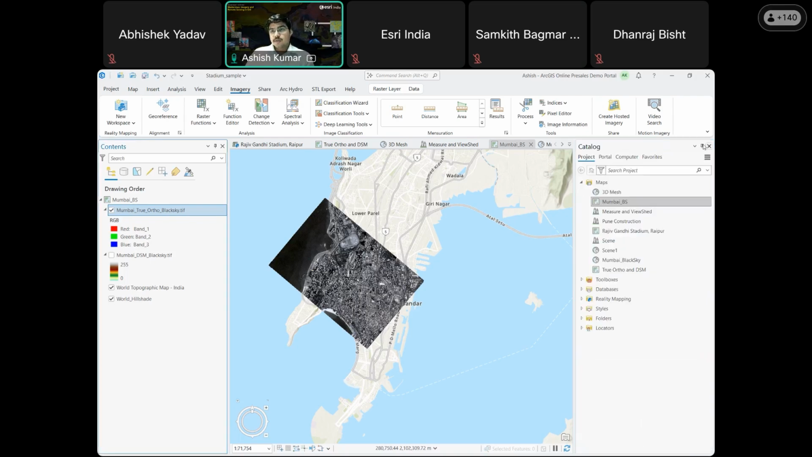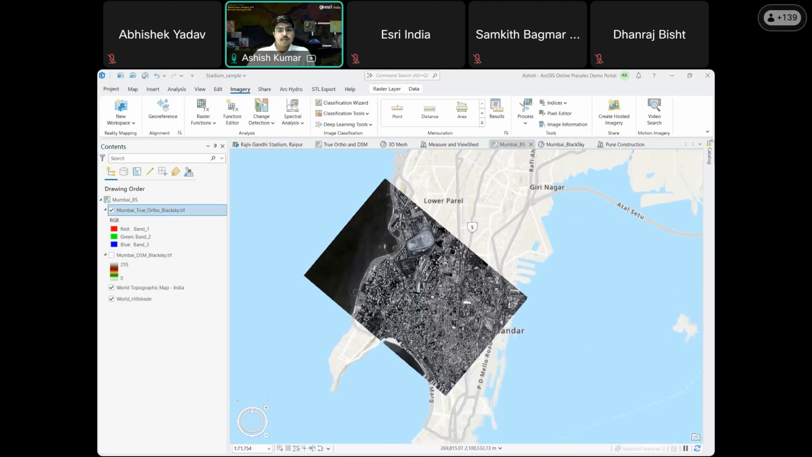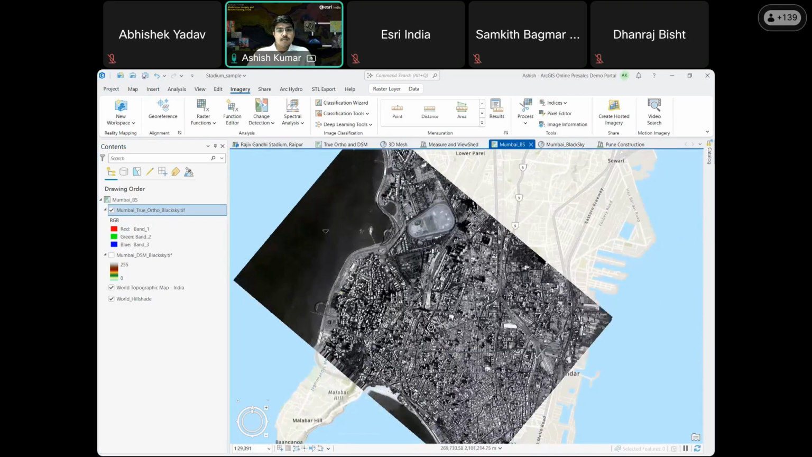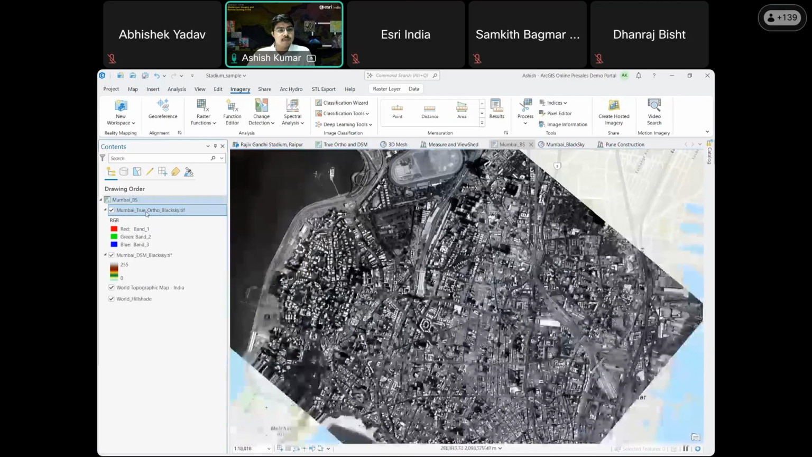So in the interest of time, I have already processed some of the imagery. This is an example of Black Sky imagery that we have used to create different types of outputs. Once reality mapping has been used, it can generate the true orthos that I have already explained to you in the earlier slides. So this is an example of a true ortho, as well as the DSM output that it can generate.